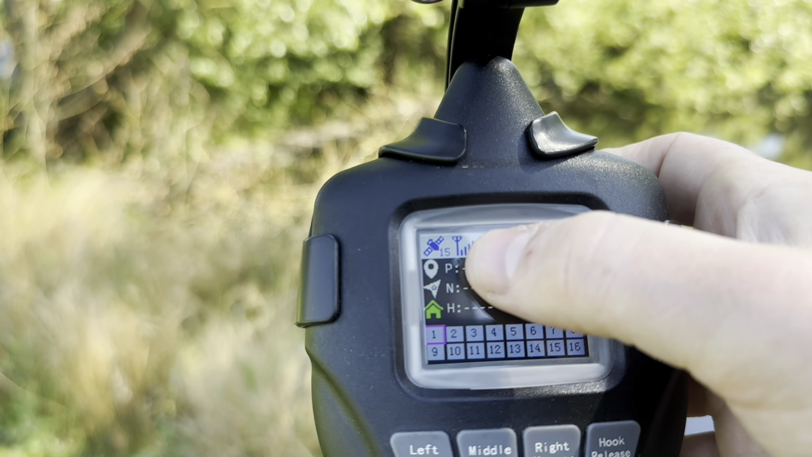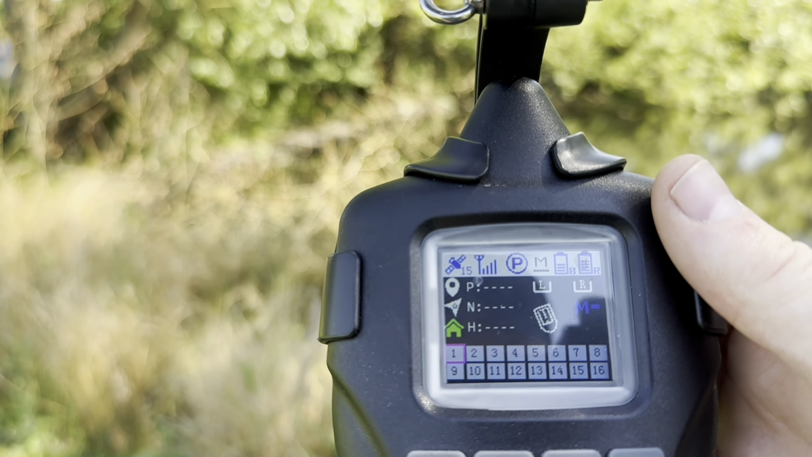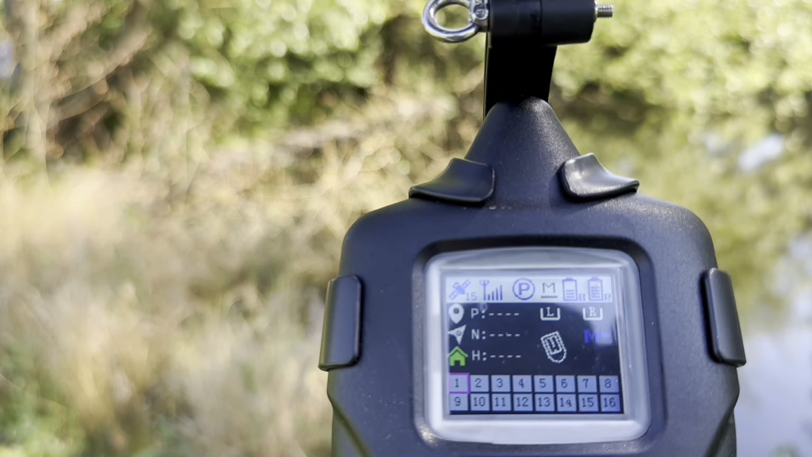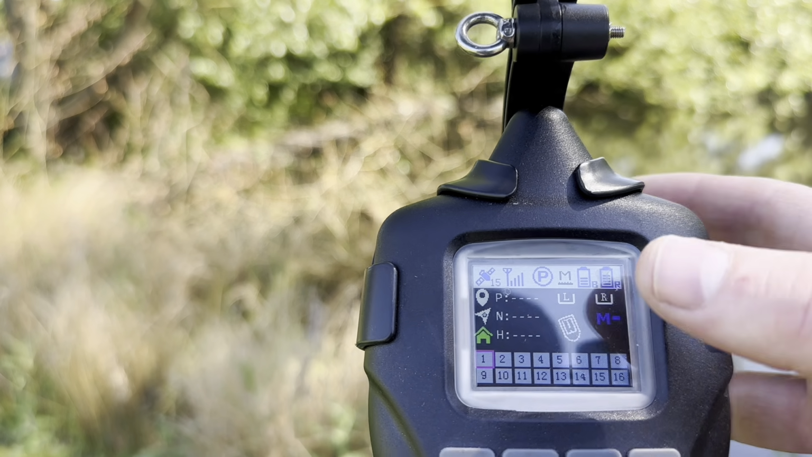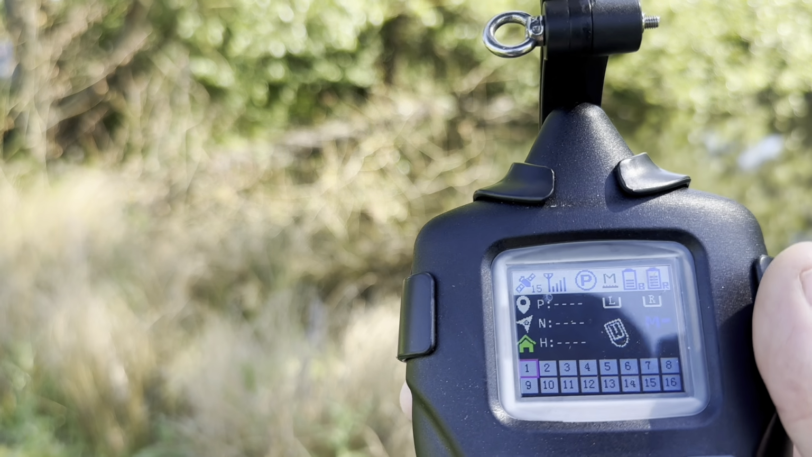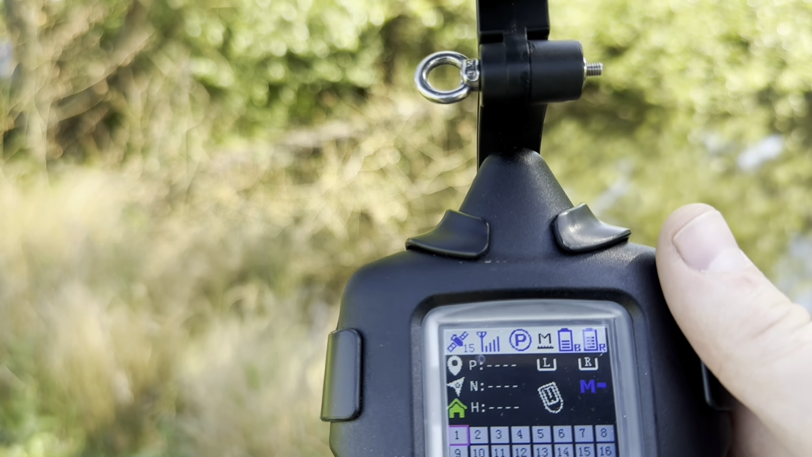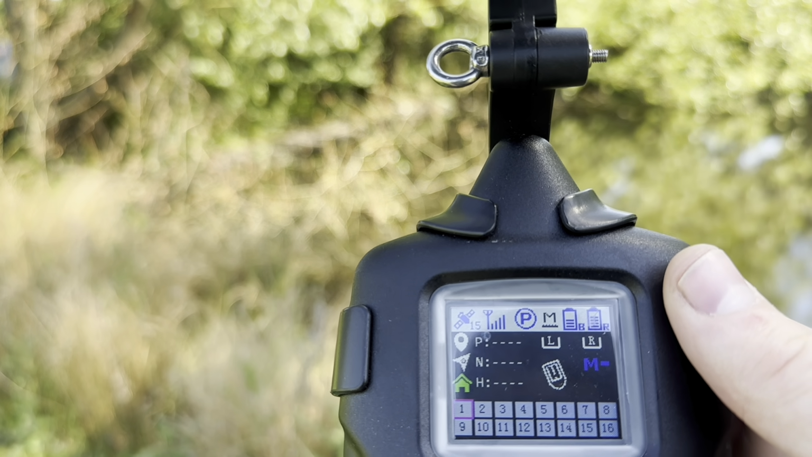Next to that, to our right, we have our signal strength, which is the actual signal strength from the remote to the boat. So these have a range of 500 meters, and you won't really notice this drop much unless you're a good 300 meters, 200 to 300 meters of range. Then you might notice that move, but that is your signal strength from the boat to the remote.